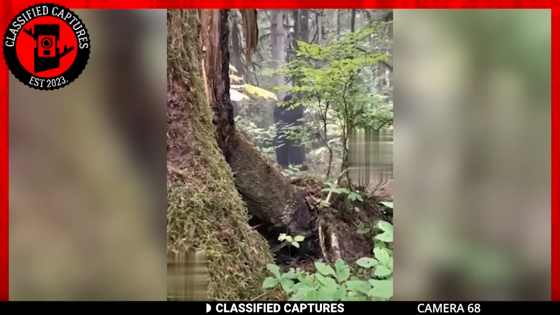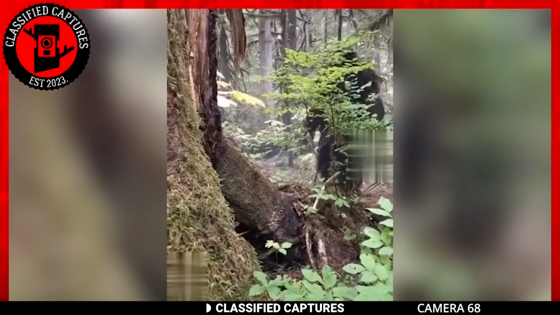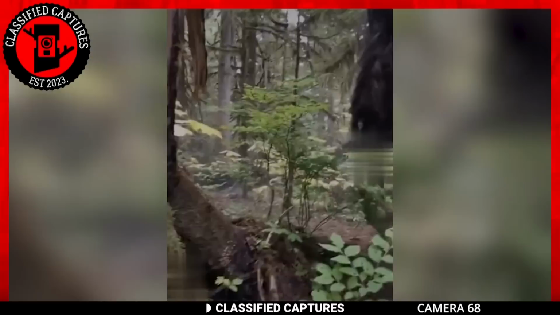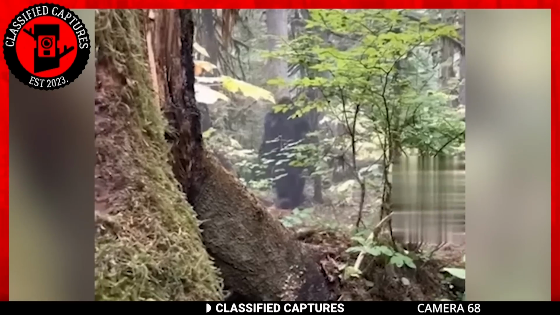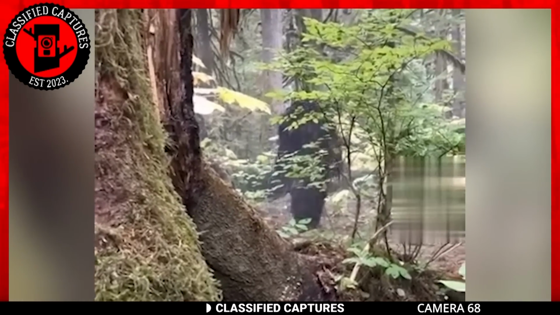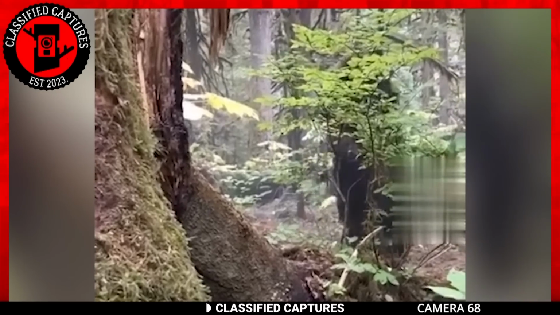Next, we have footage that might blow your mind, and it's no exaggeration. Let's watch. In this video clip, the trail camera is positioned next to a tree covered in green growth. But the beauty of the forest isn't our focus today. Instead, it's this strange figure that emerges from nowhere and appears to be walking toward the camera.